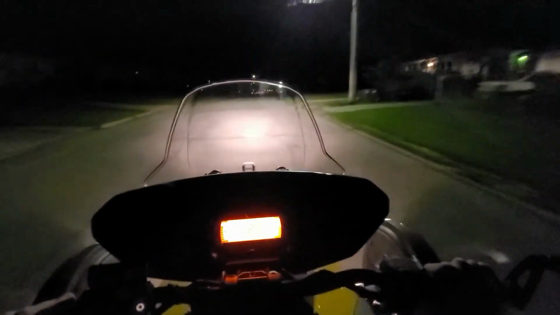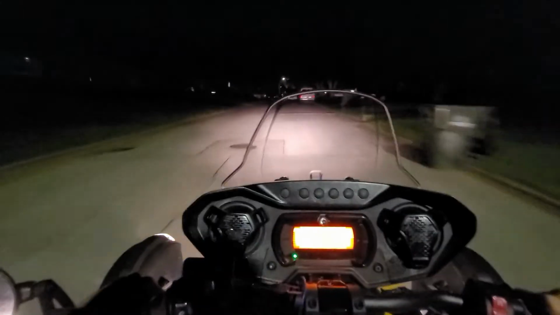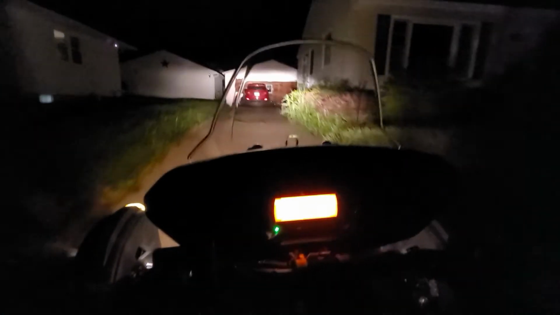I definitely would say if you're getting a Can-Am Ryker, take it out a few times at night, see if it works for you, see if it's really good before you actually go ahead and make the investment to the halogen lights. I think there's a lot of other things you can do to the bike first that would be a lot more beneficial. Unless you're a heavy nighttime rider. If you're a heavy nighttime rider, you might want to make the purchase on those halogen lights from the get-go.